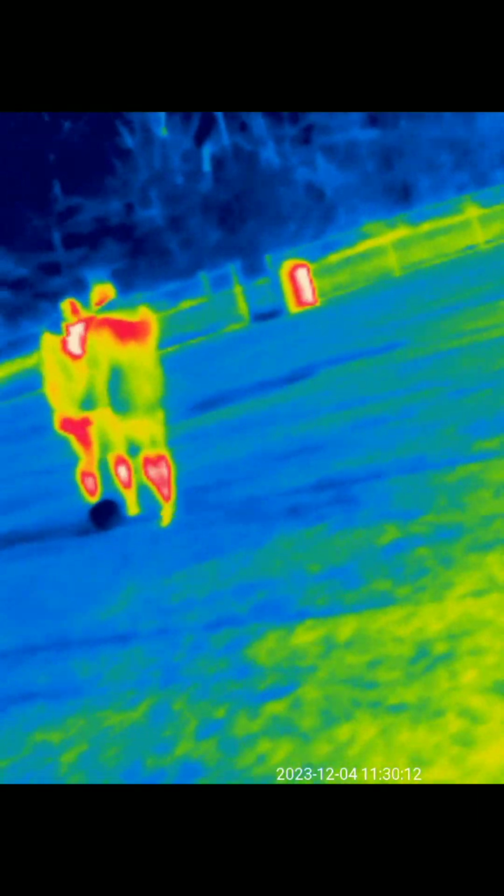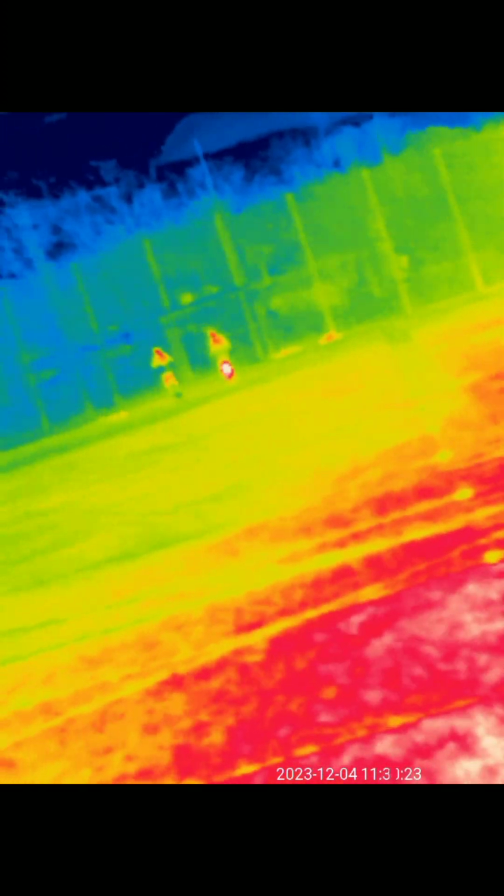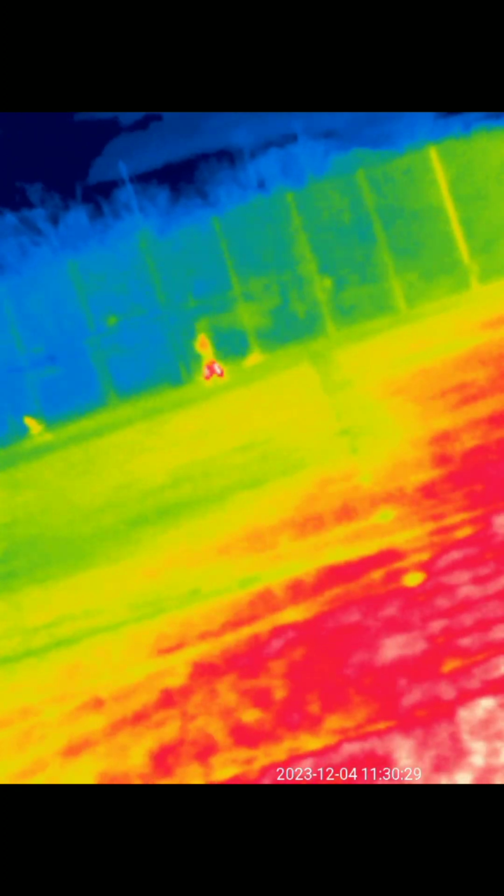Alright, watching a couple of friends play soccer. It's during daylight, but it's a real deal soccer field, so I can measure some yardages. Those guys are 100 yards away. They're down at like the other goal. This is a real professional football field, soccer field. So that's 100 yards.